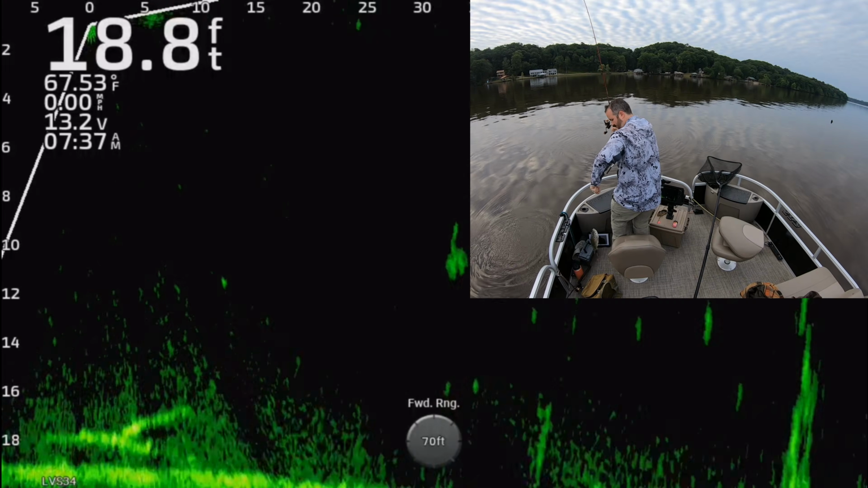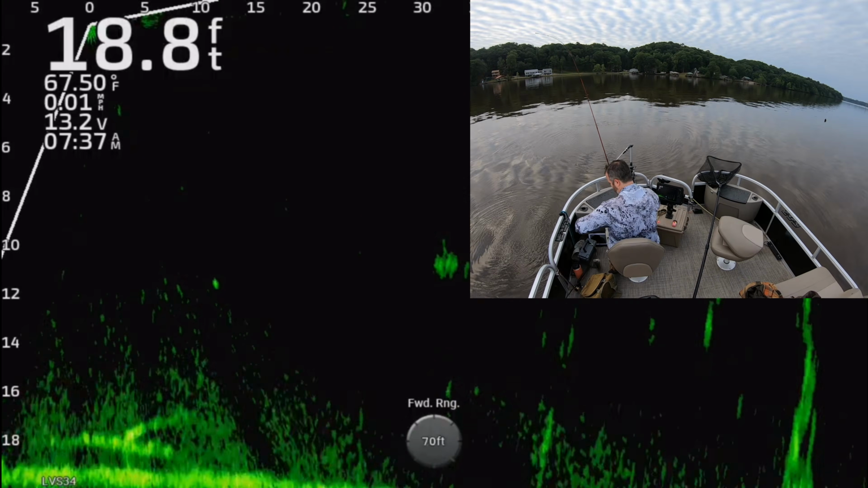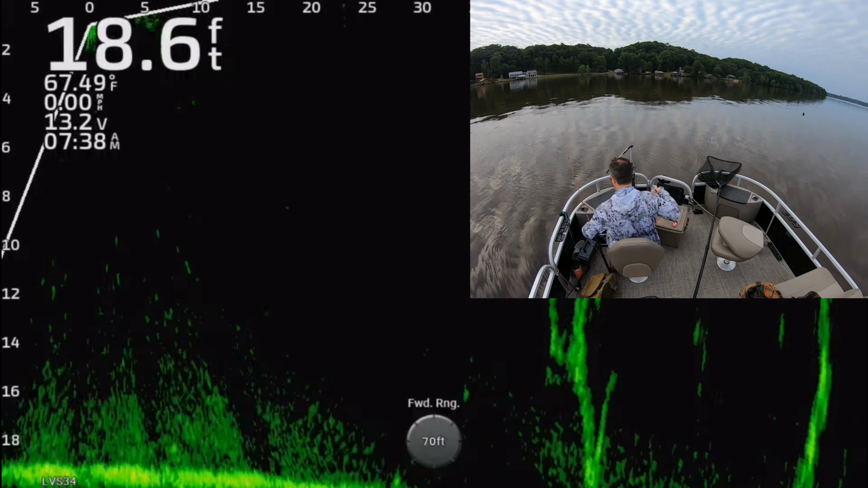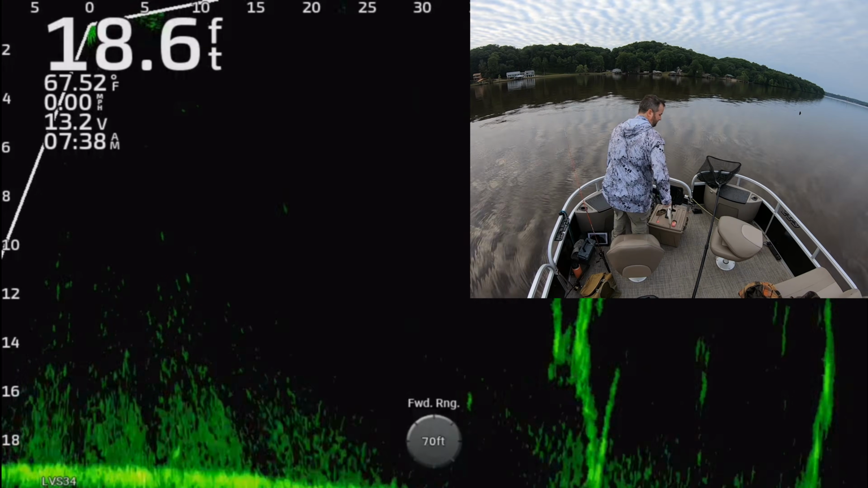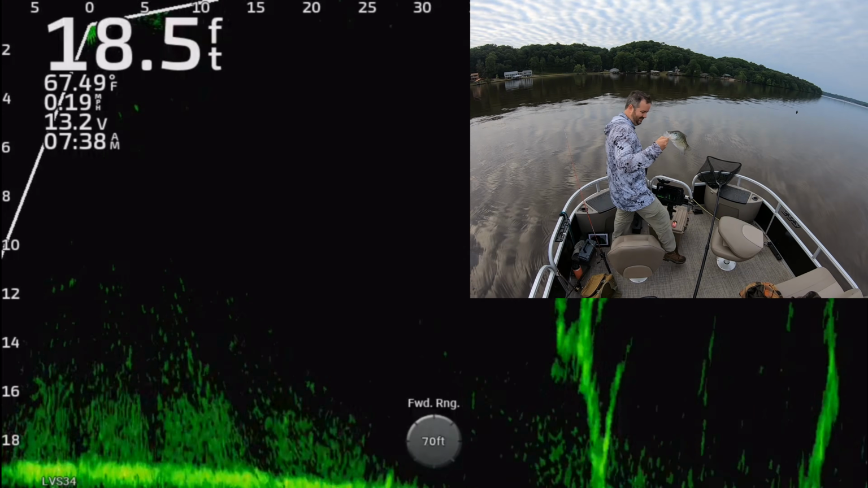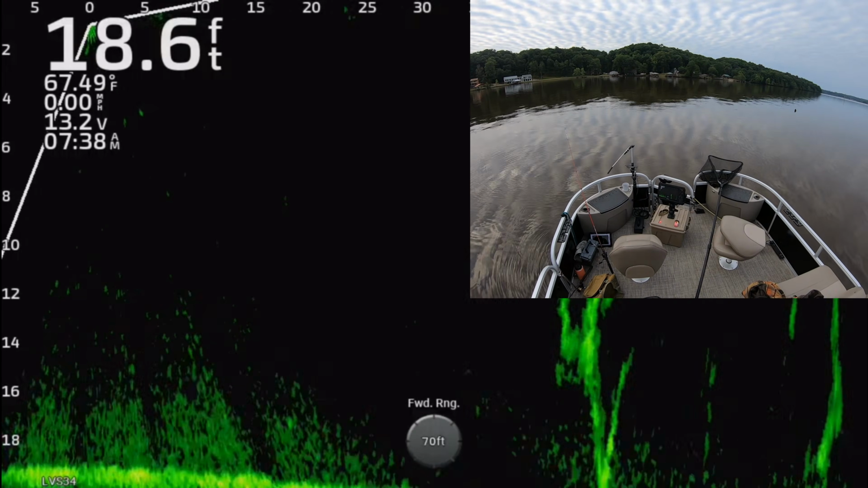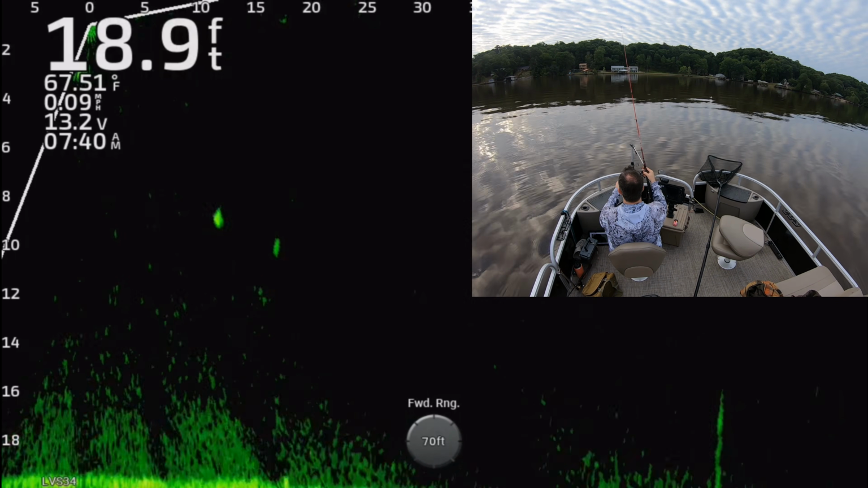And this is actually from a few months ago. This is from late March, I believe. And the fish were kind of all over. Some were in post spawn, some were still spawning in late March. But man, it was a fun day out here.